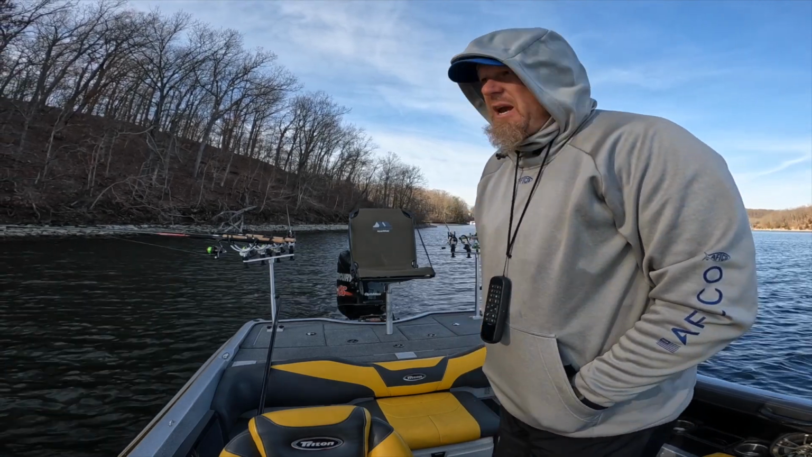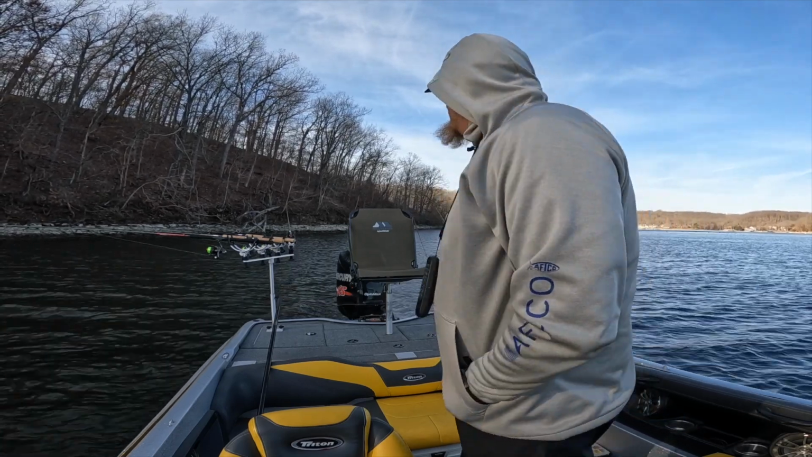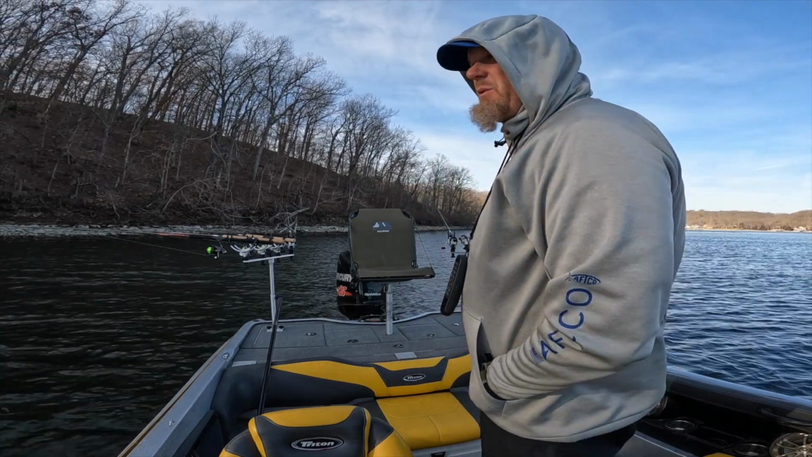I'm gonna run this creek channel all the way to the back, pulling some jigs. Just trying to find some now, seeing what they're doing, seeing where they're at.